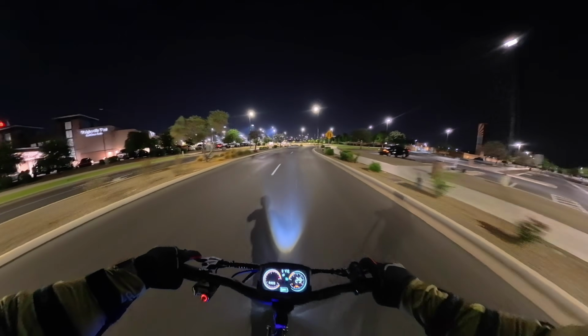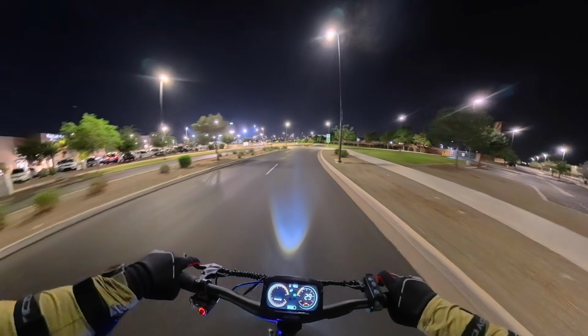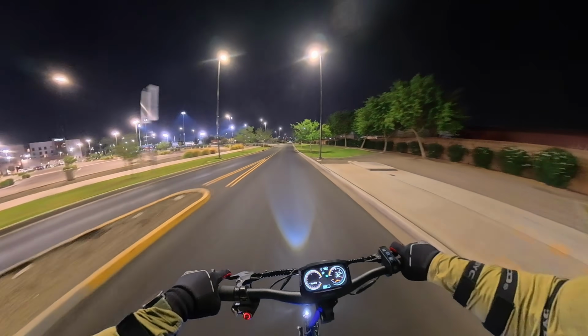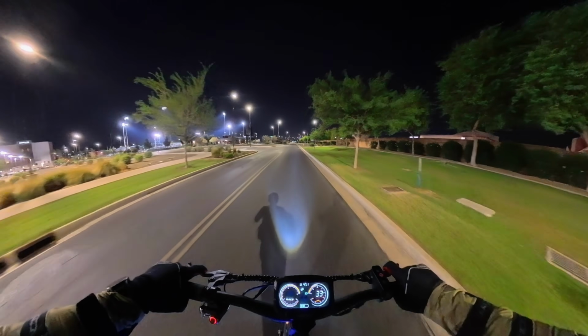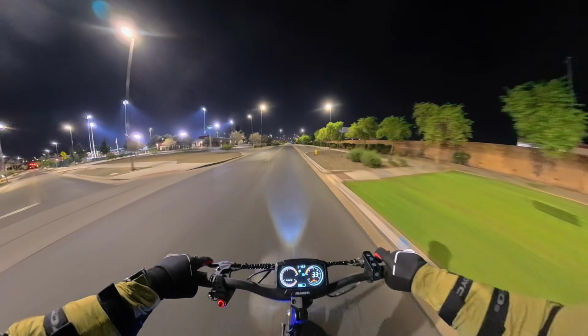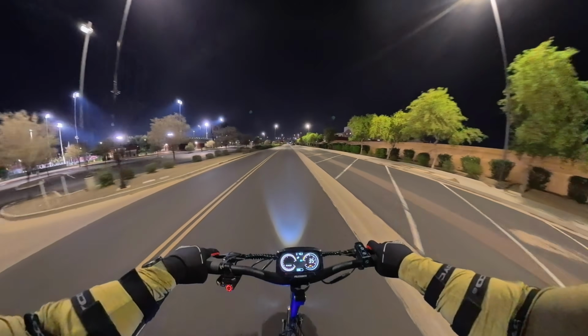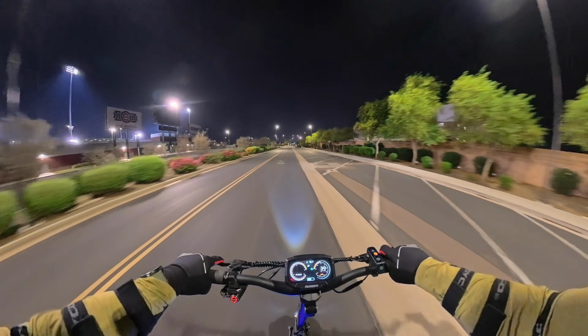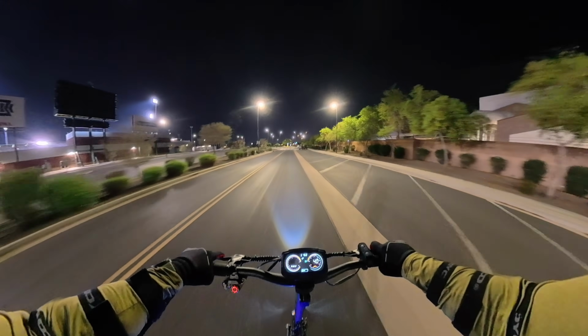Holy cow, a dog chasing me. Jeez Louise. That thing has four-wheel drive, that dog. Oh. All right, anyways. That's why we can let it rip on this scooter and leave the dogs behind.